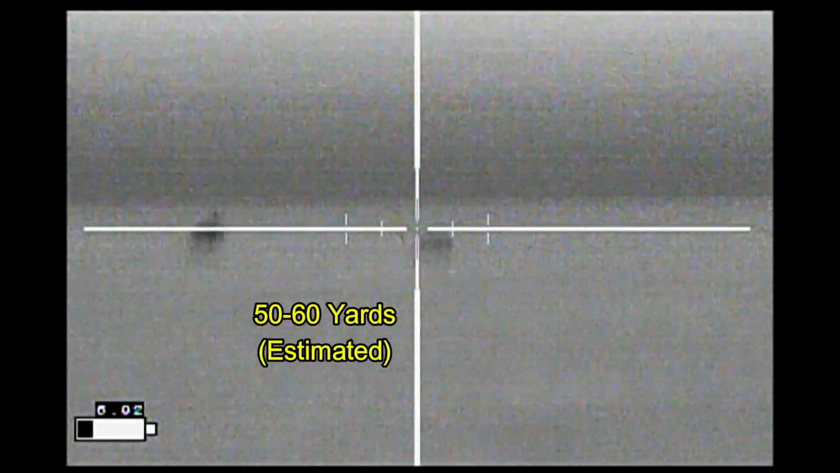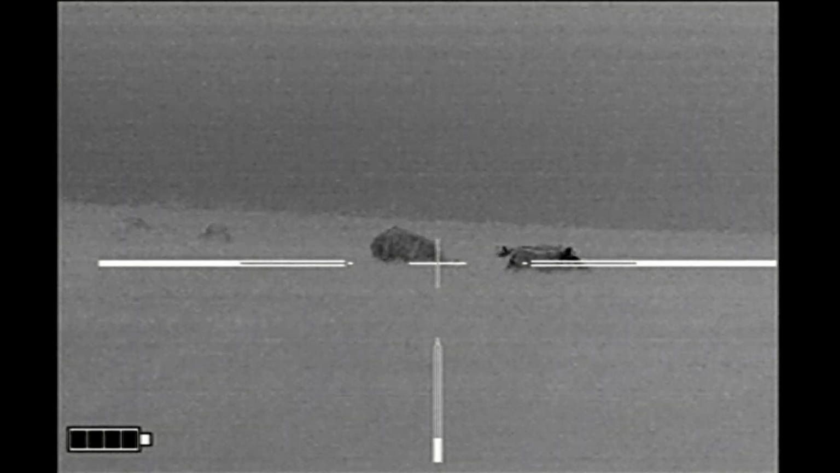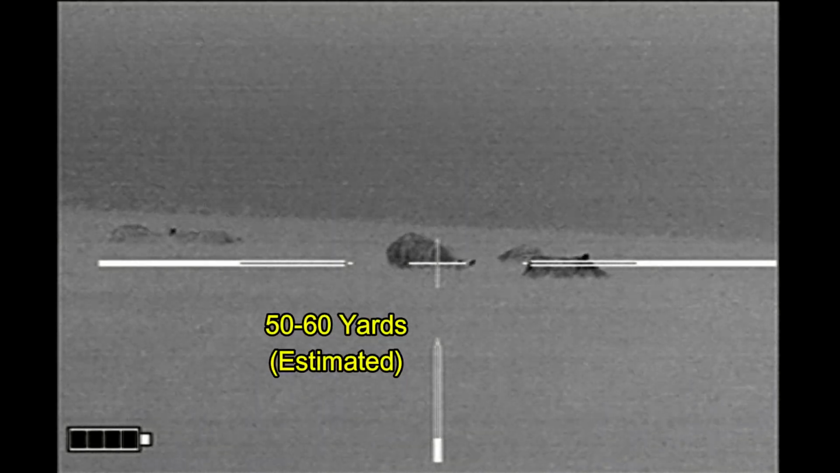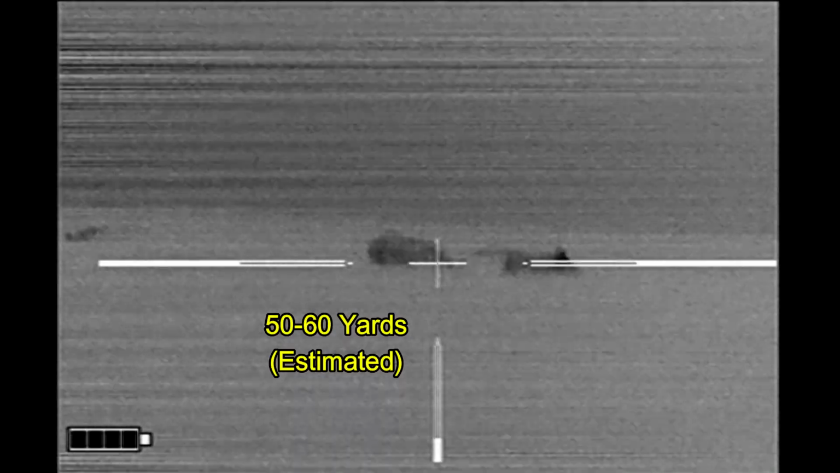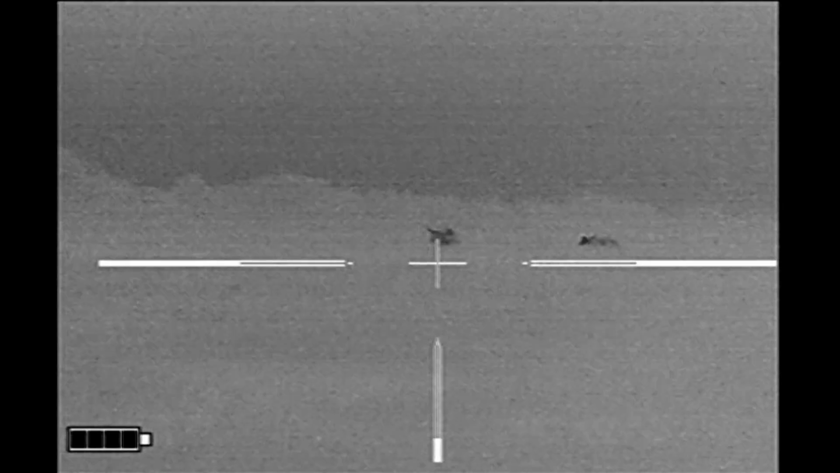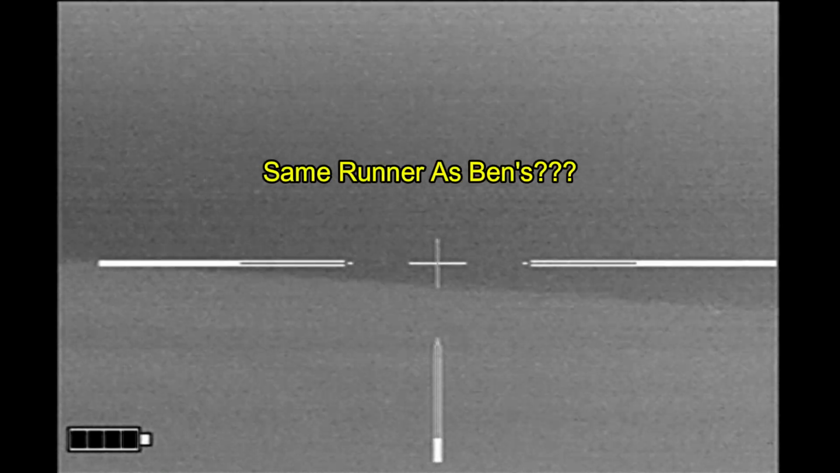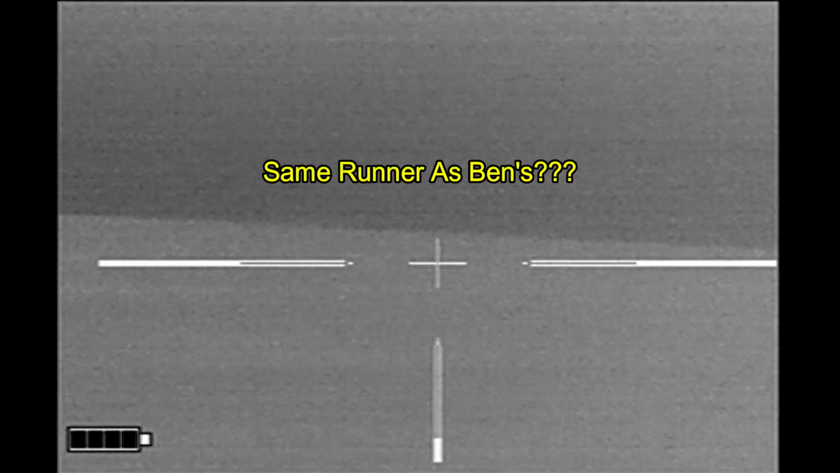3, 2, 1. Ben's hog goes down. He connects with the second hog, but it manages to run off. Waiting for a broadside. Here's the view from my rifle. Okay, shooter's ready. 3, 2, 1. My hog goes down. And I connect with my first 2 shots, but the third shot misses, and the hog gets away.